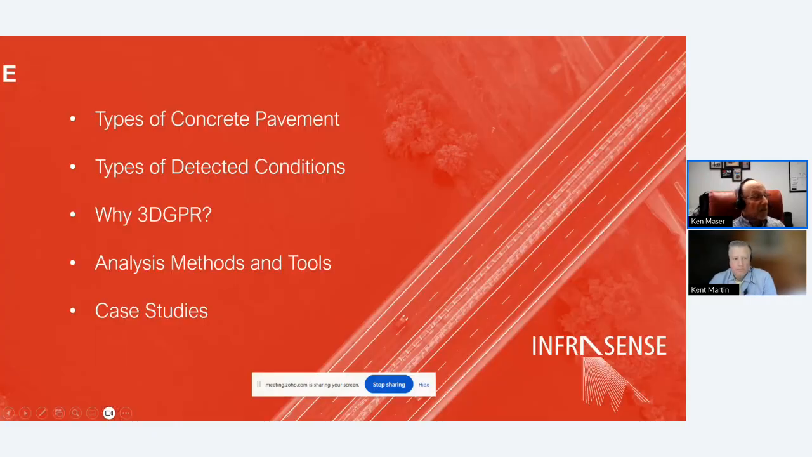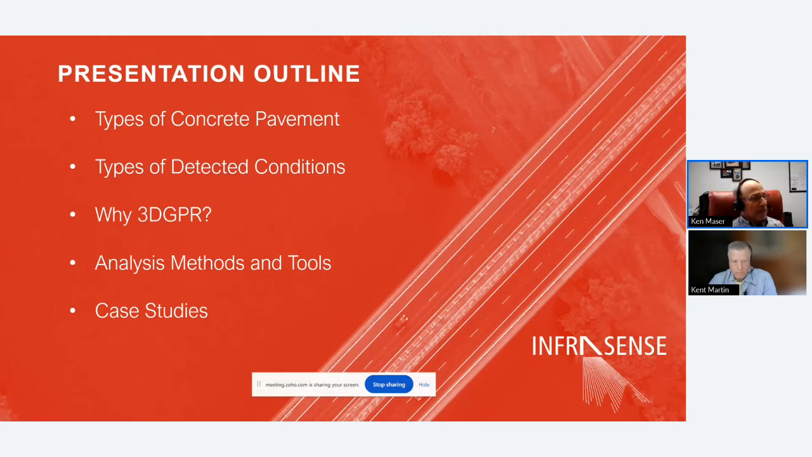So what I want to talk about in my presentation is first go over the different types of concrete pavements that we've encountered, some of the conditions that we detect, what's particularly unique about 3D radar for these applications, discuss some of the analysis methods and tools that we use, and then the bulk of my presentation will be on some case studies.